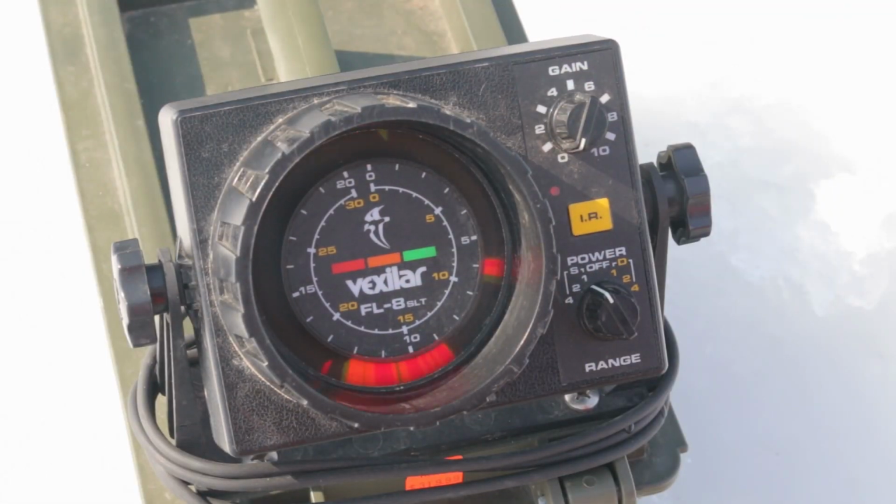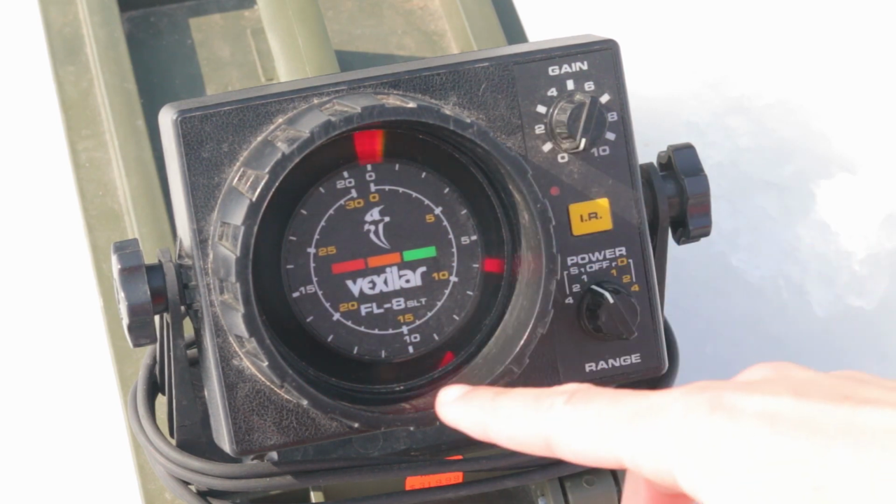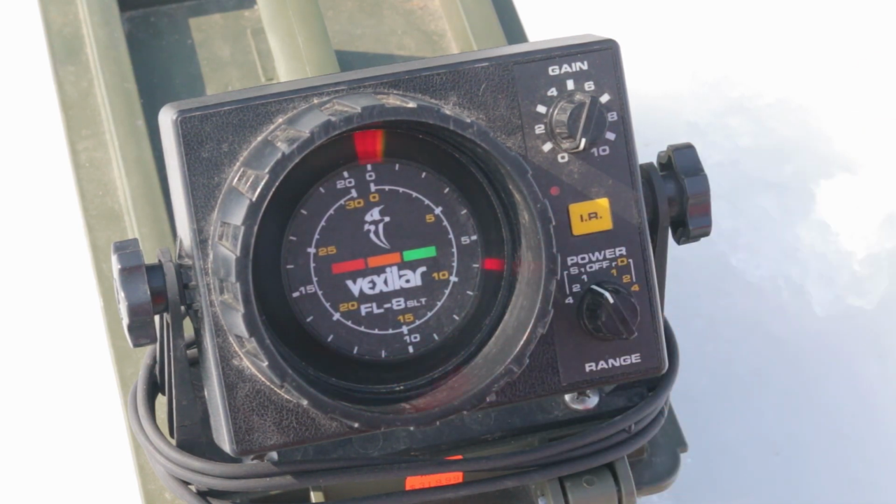Because my frame rate with my camera doesn't match up with the rate at which this is spinning, it's going to give you guys a little bit of flash on the screen. Just know that I'm not actually seeing that in person. It's actually just solid lights for me.